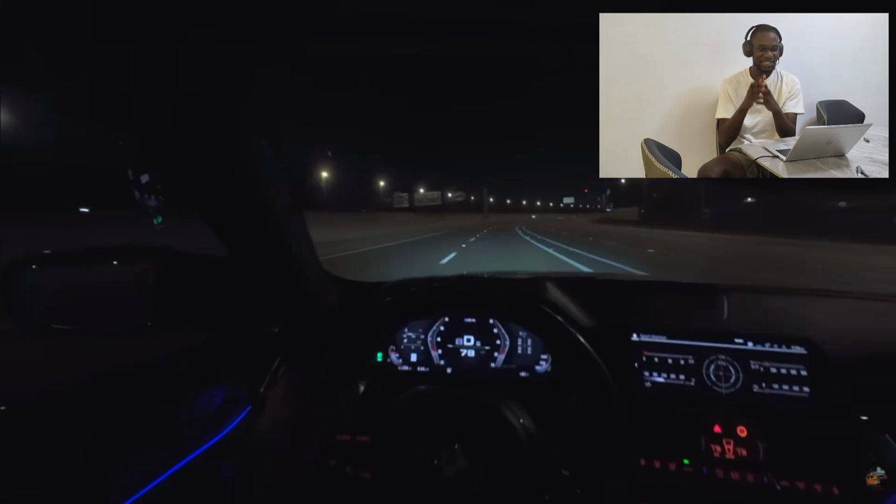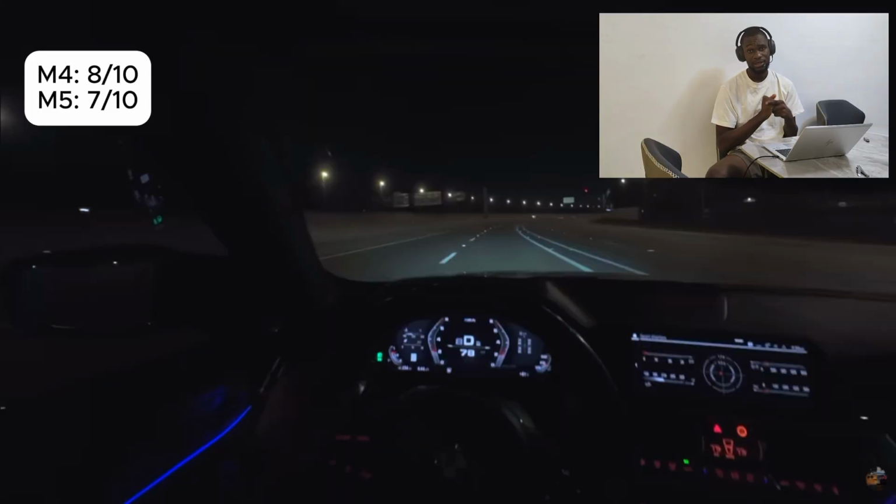So which are you going with? Rating them from my own view, I'm gonna rate the M4 8 out of 10 and the M5 7 out of 10. The M5 is decent. Trust me, the M5 is very decent. But this M4 is something else. So, what would you rate this, guys?